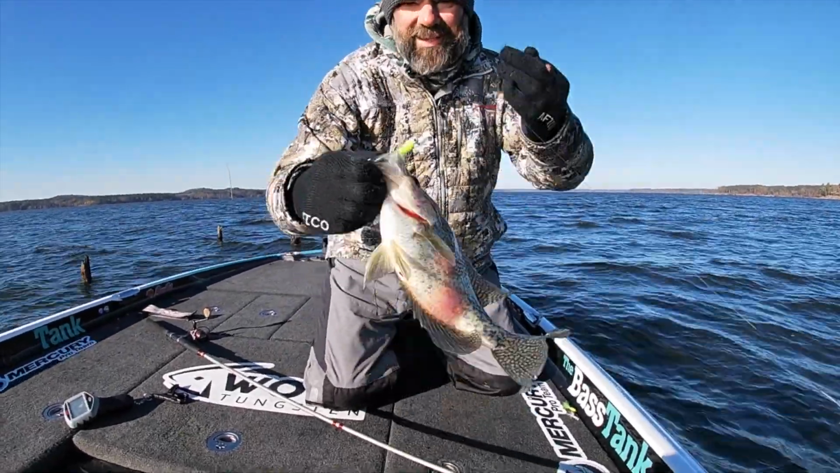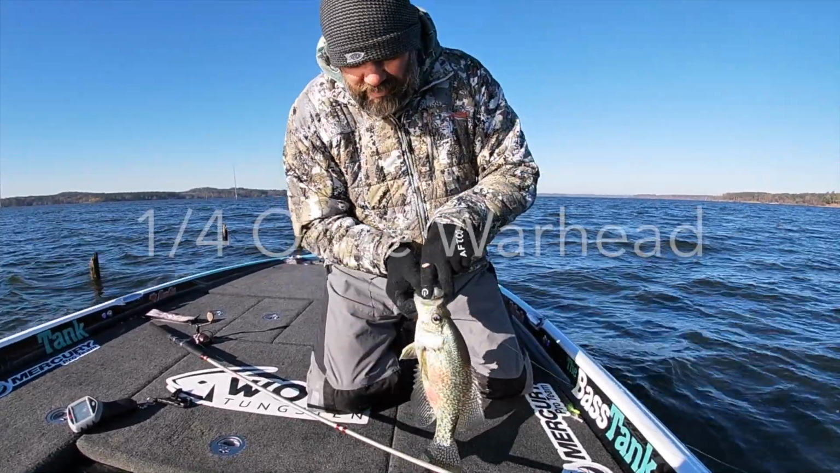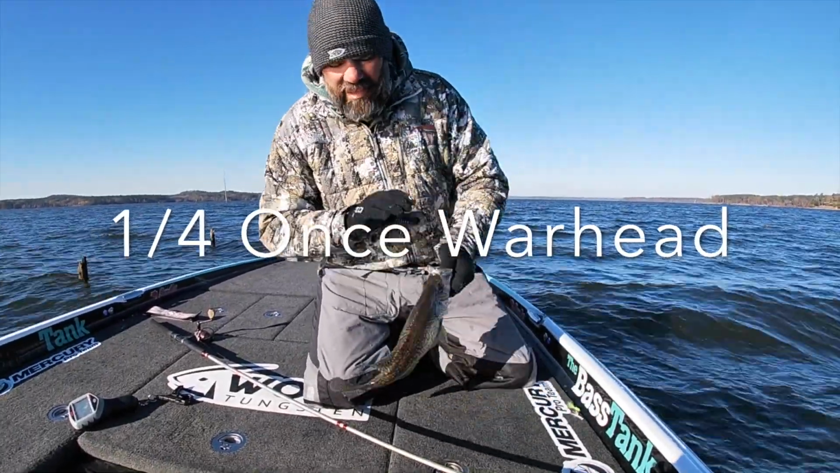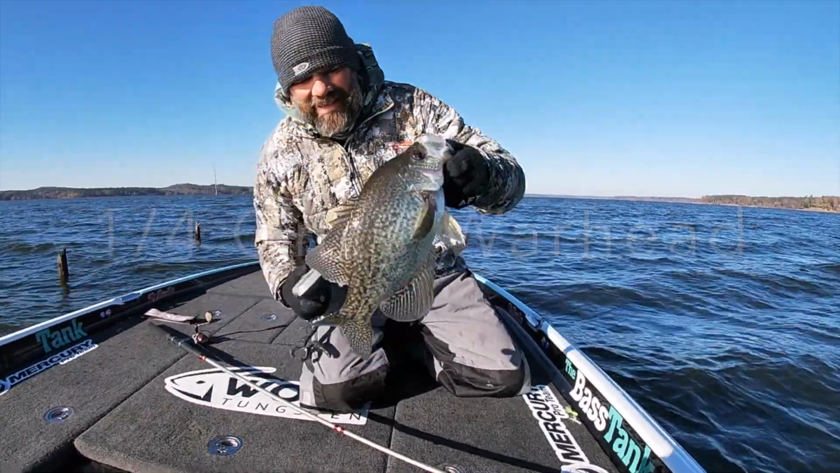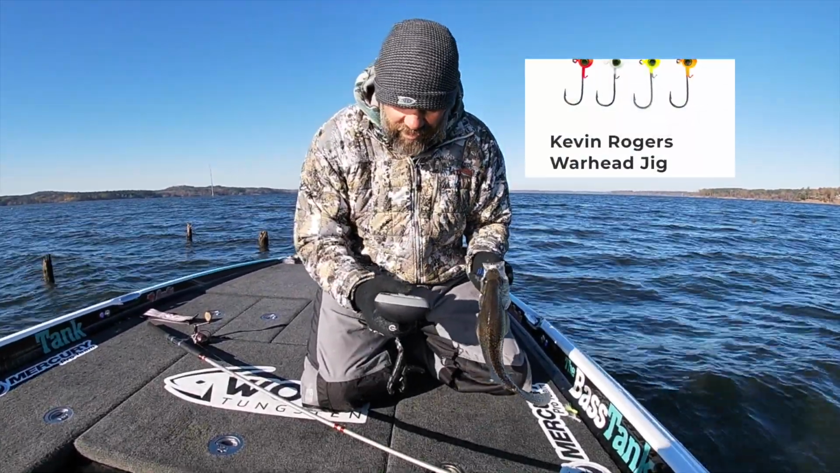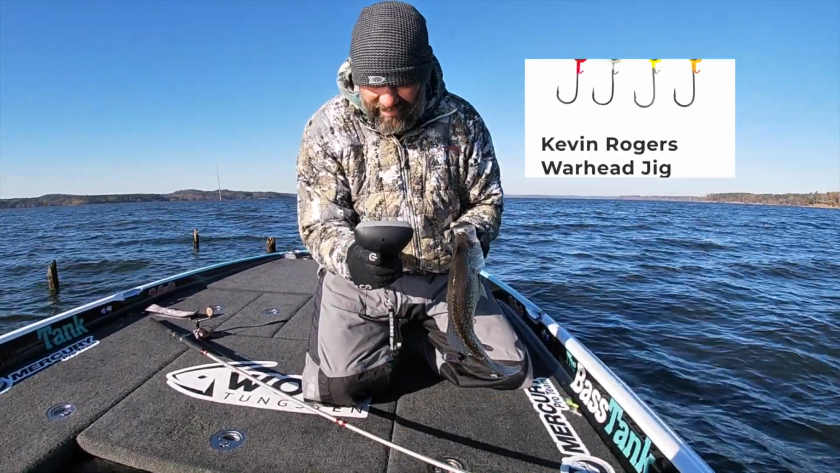Big baits. Catching big fish. Everyone's on this hair jig craze. And yes, hair jigs are amazing because we're looking at these fish now. And when they're spooky, those big baits push too much water. But gosh dang, if they want a big bait, give it to them. So much easier to fish. No leader, I'm tying directly on, 15-pound braid.